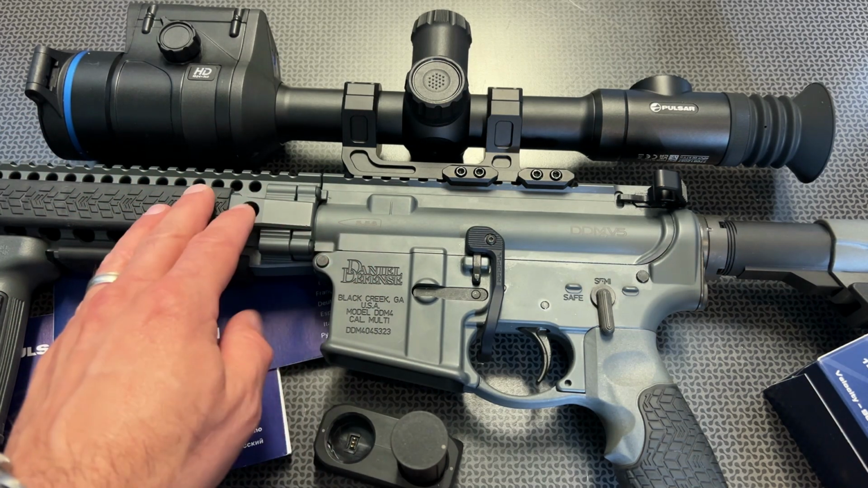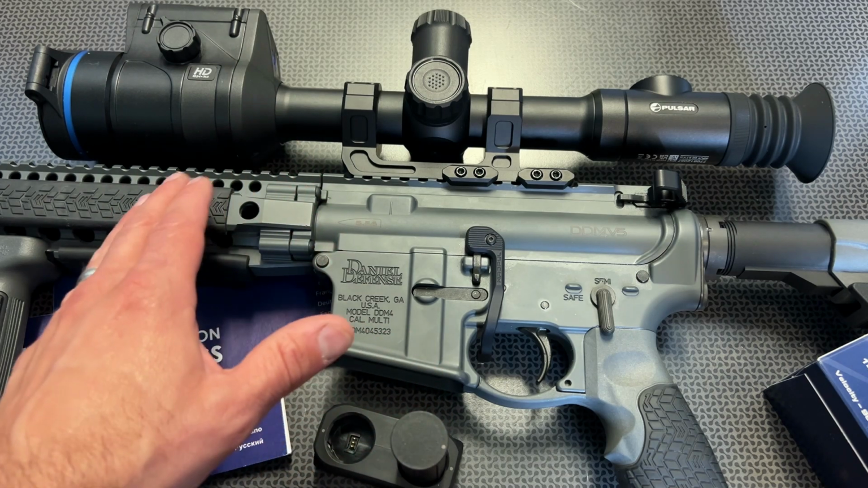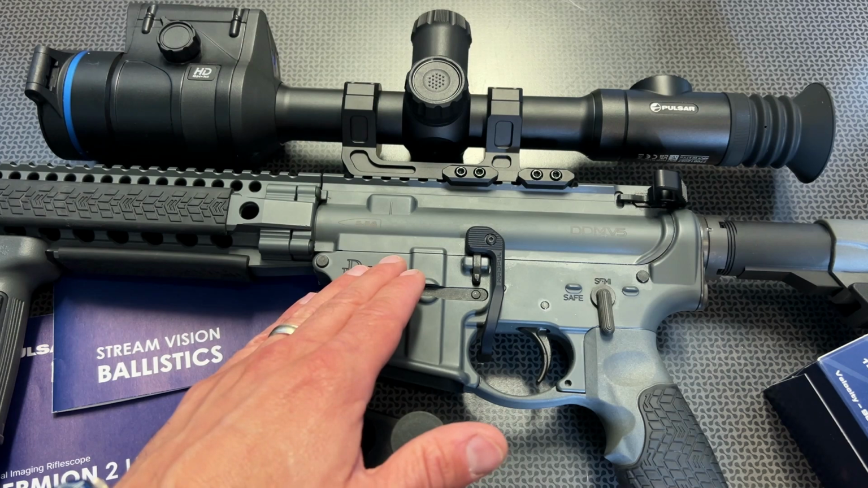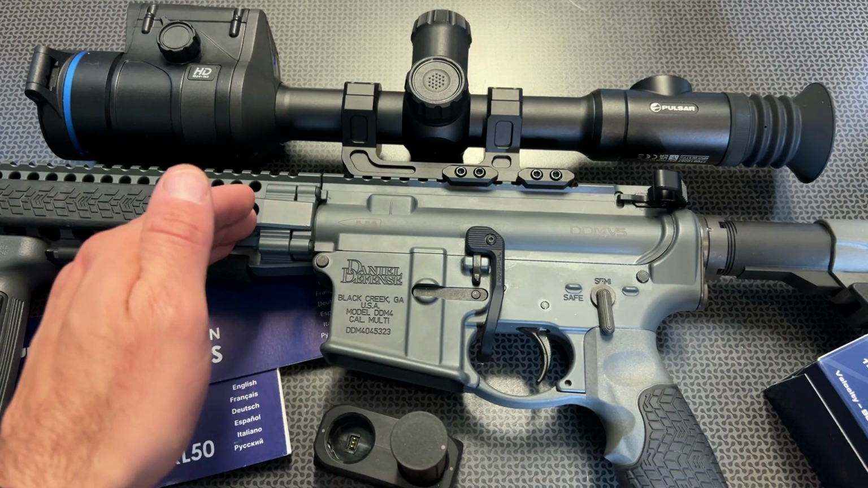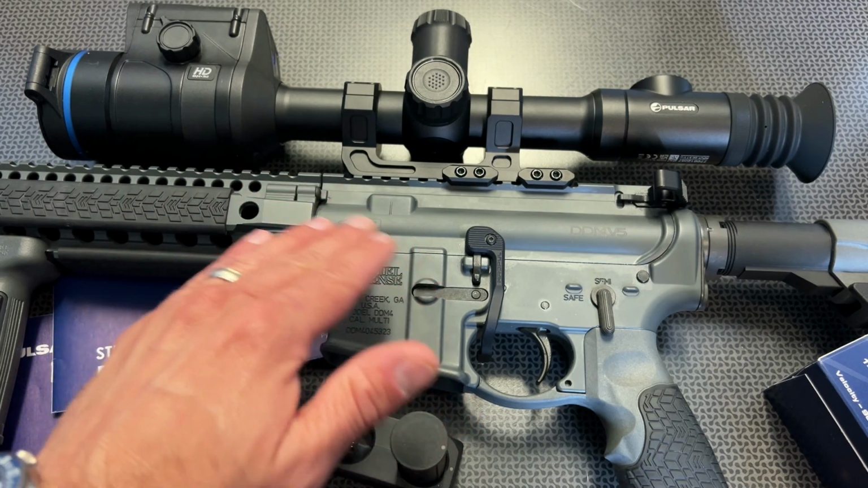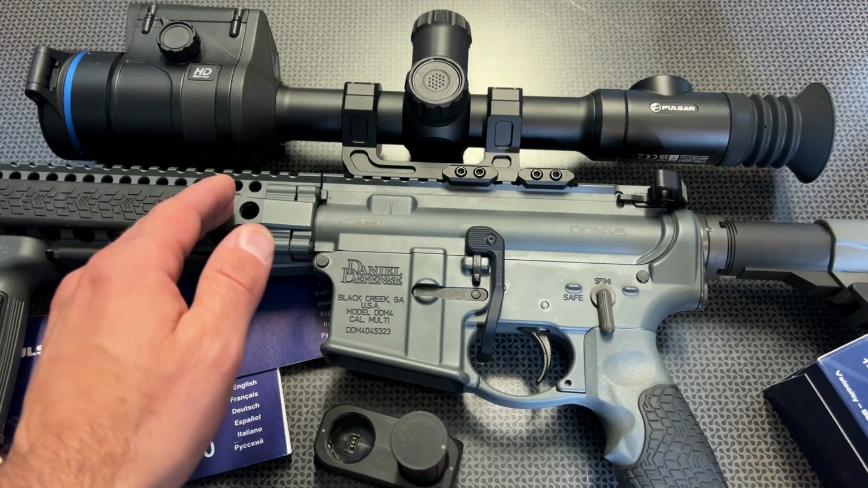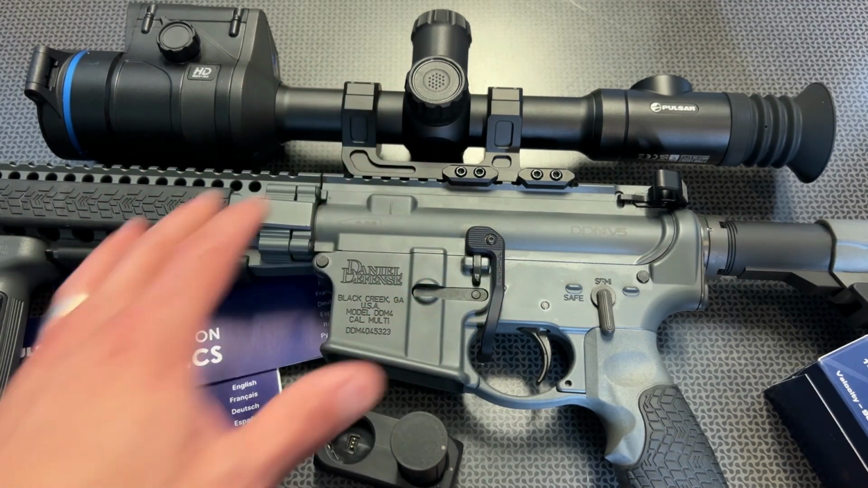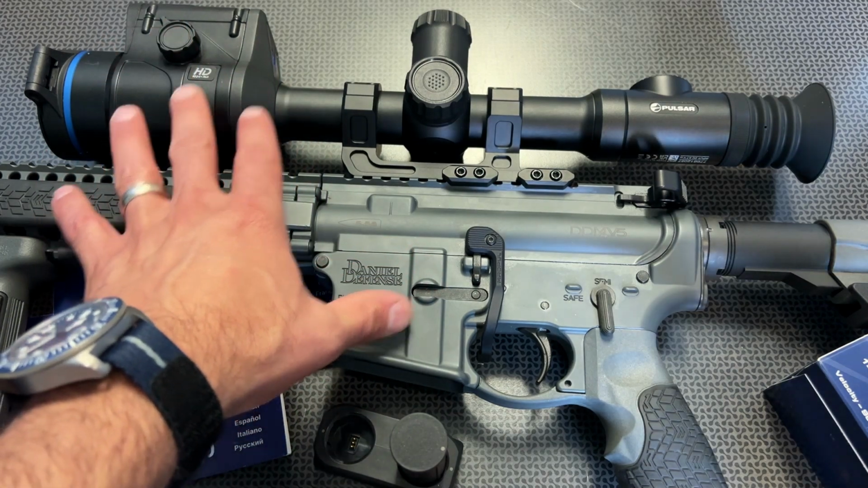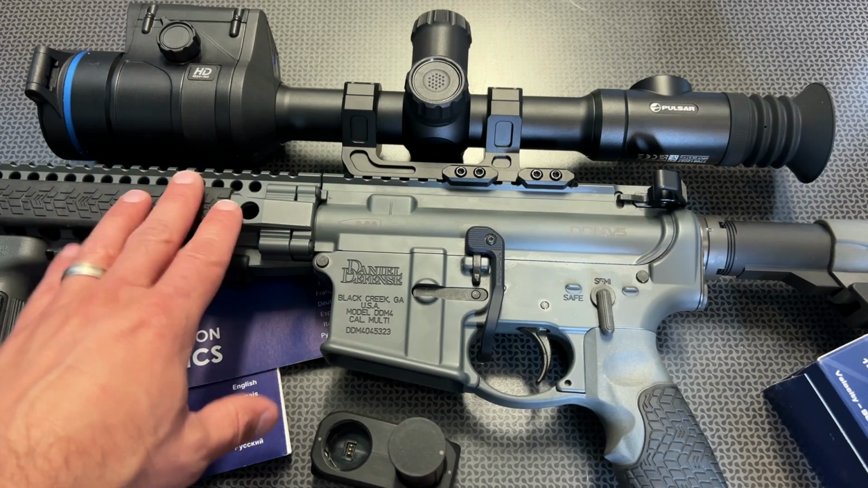Even hunting closer in, this is amazing, but you could potentially get other thermals cheaper than this to do the job if you're primarily going to be hunting varmint 150 yards and in. This may be just a touch overkill, but if you've got the money, this is a one and done optic. Out of all the thermals, this is the one I'm choosing. That's why I threw it on top of this Daniel, because it's a premium rifle with a premium optic, and this is now my night vision hunting setup for varmints and small game. This is going to be a cool setup to take in the future and take some shots with it.